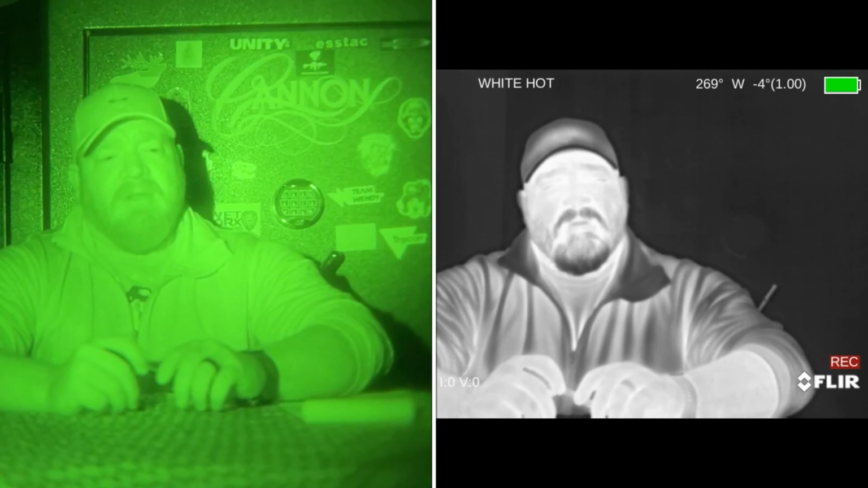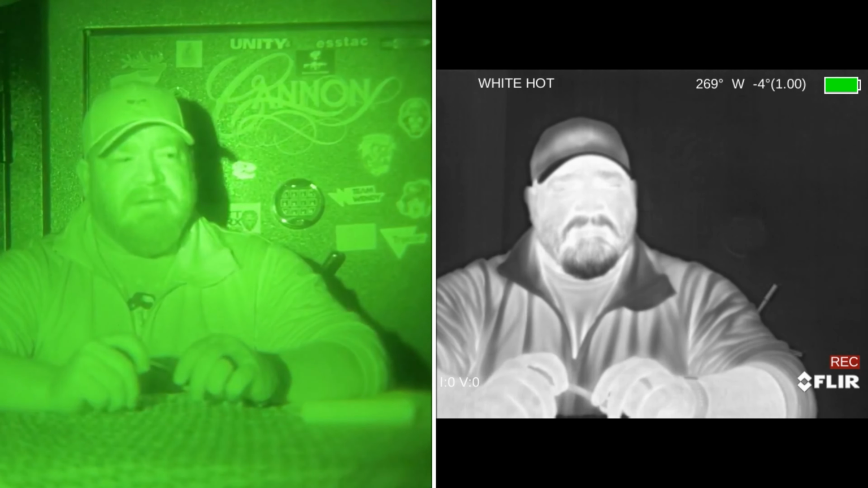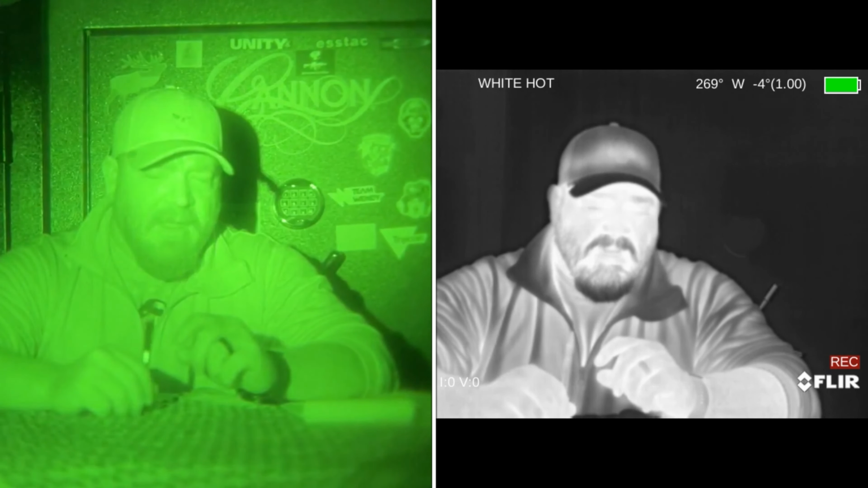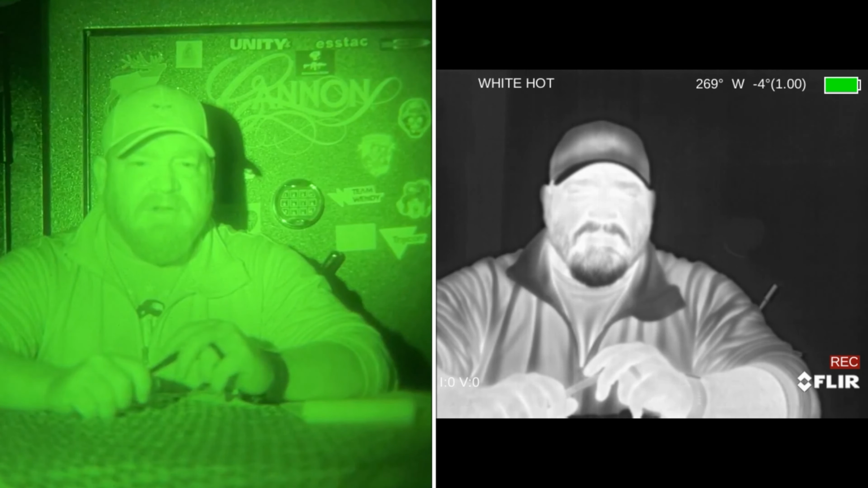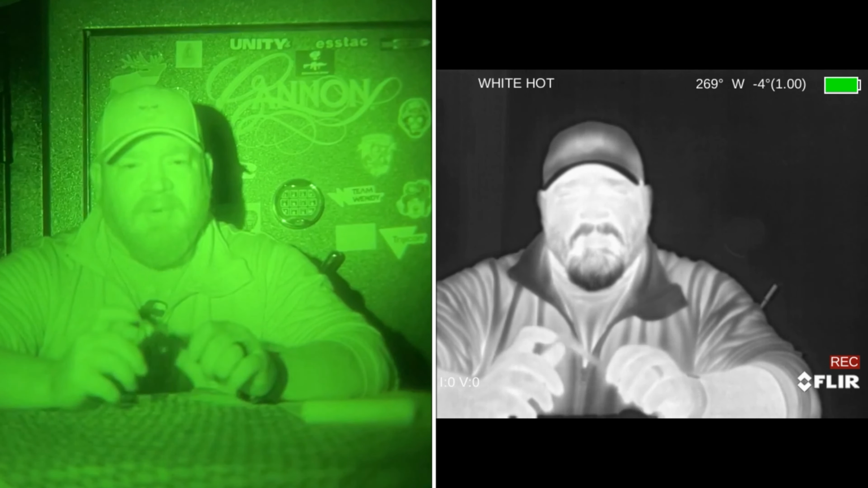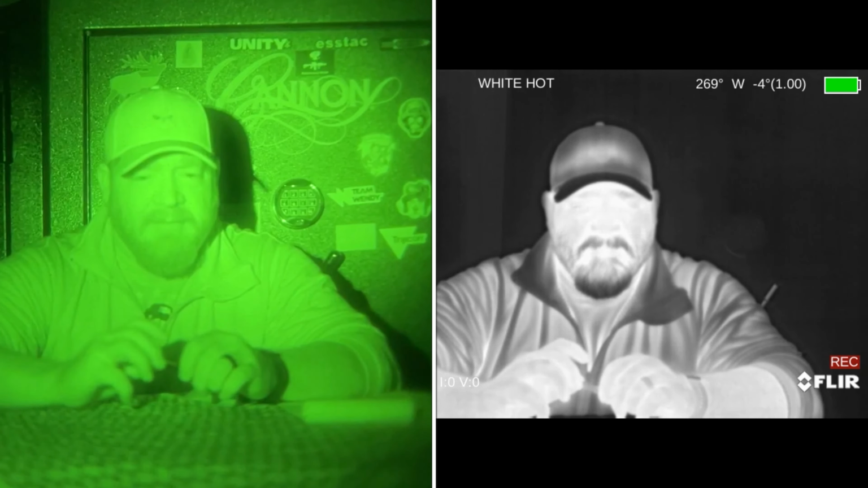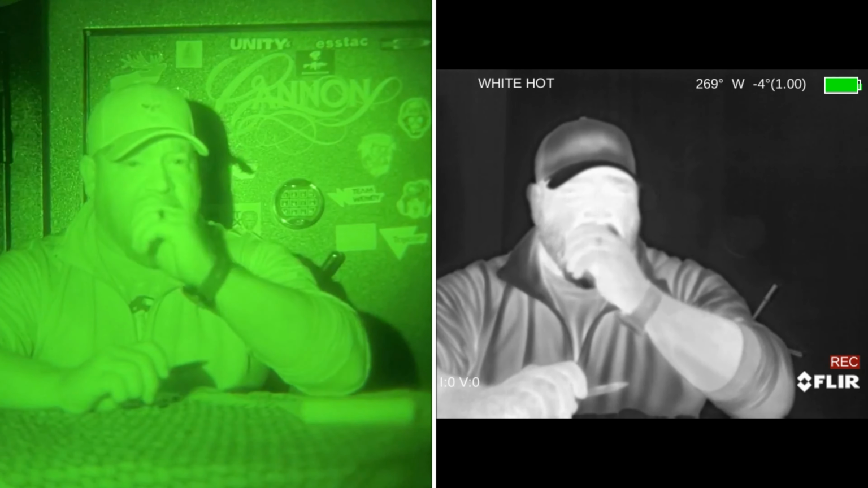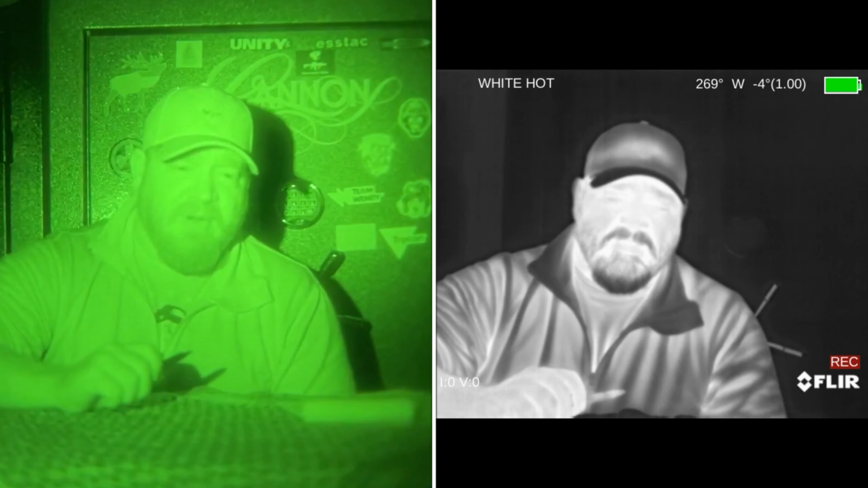So the FLIR Breach is not very weapon mounted friendly at this point. I'm still kind of playing around with it and trying to make something work with it, because I did buy it and I didn't want to have to buy another unit that could be either monocular or weapon mounted. When I have the FLIR Breach, it should be able to do both. That's just my opinion, and I'm going to do whatever I have to make it work.